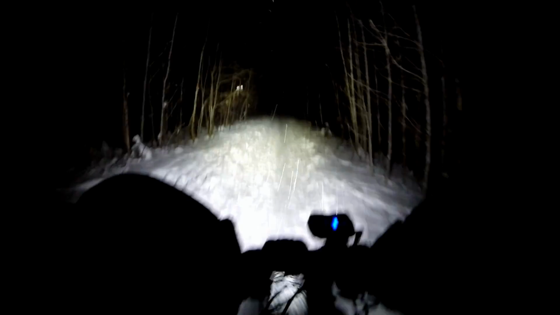That's fine. I've got so many lumens on the bar now that this headlamp is almost unnecessary. I still like to have it, especially when you're riding on streets, because it allows me to look at cars and shine a light inside cars, make sure they see me.